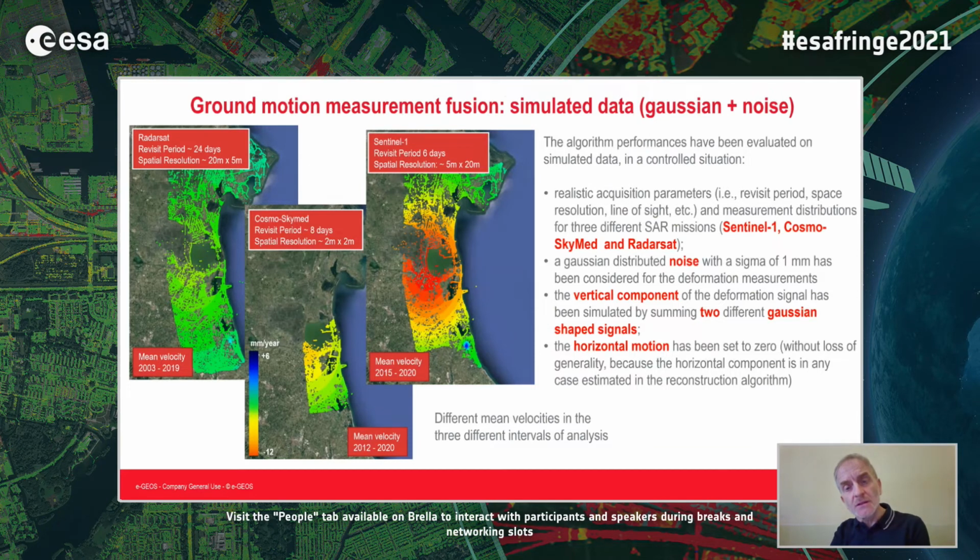We tested this method on simulated data. We simulated realistic acquisitions for Sentinel-1, Cosmo-SkyMed, and RadarSat satellites with realistic parameters. We also added noise. And for the actual movement, we considered two Gaussian-shaped signals, one with a big spatial extent, the red one in this image, and one with a small spatial extent, the blue one here.